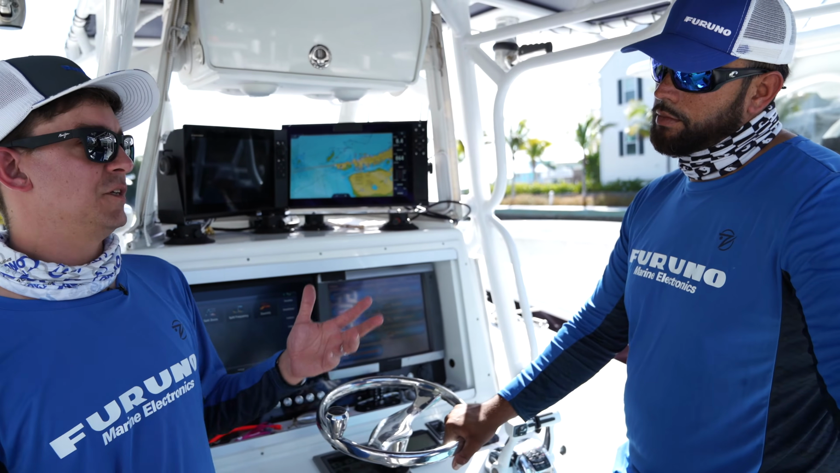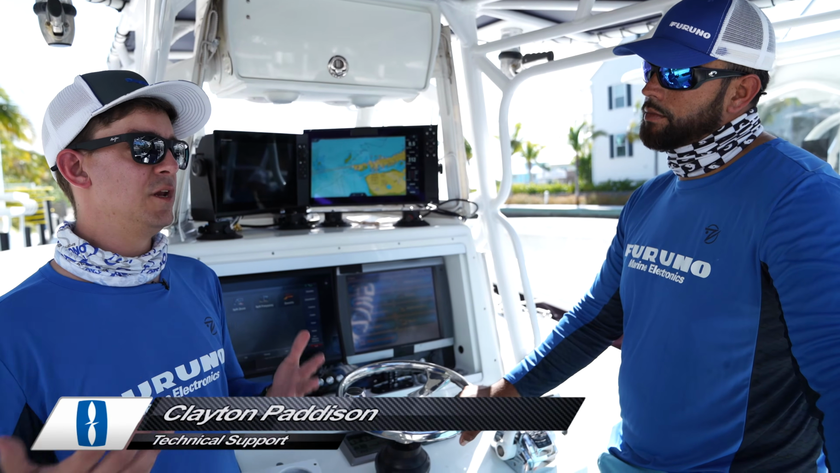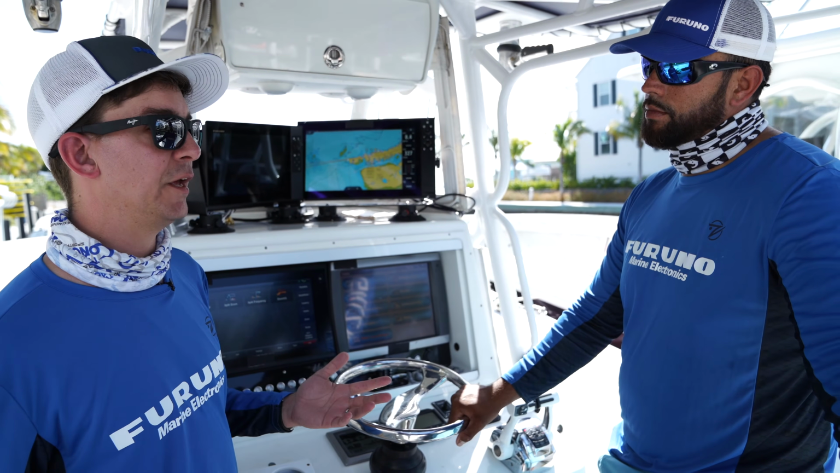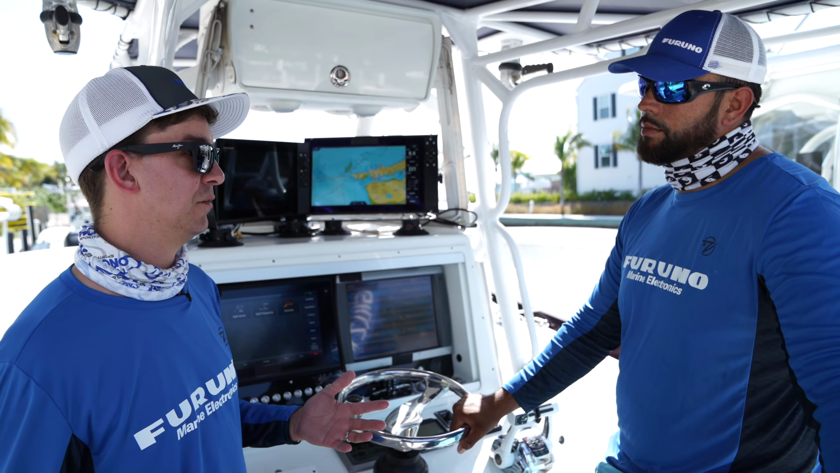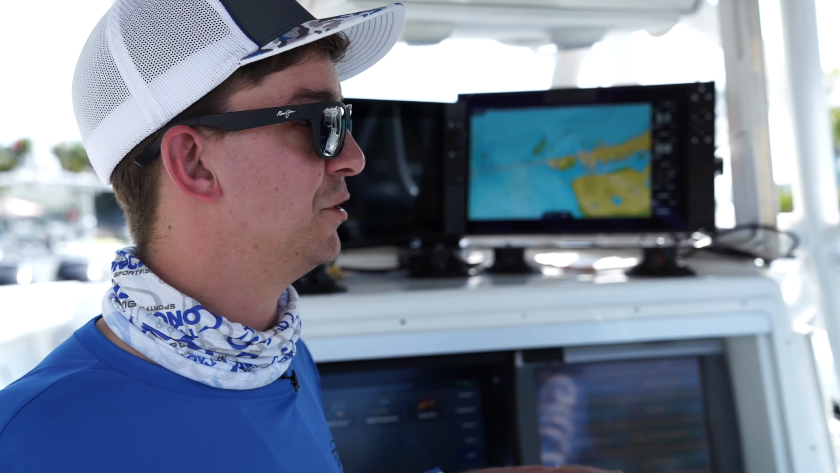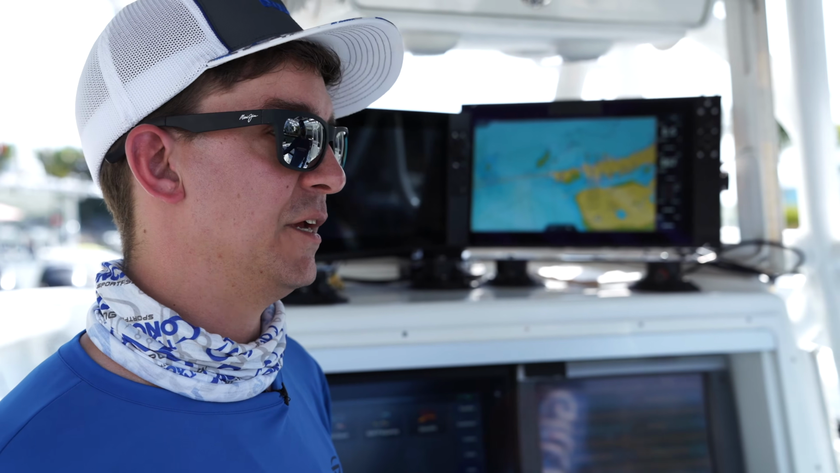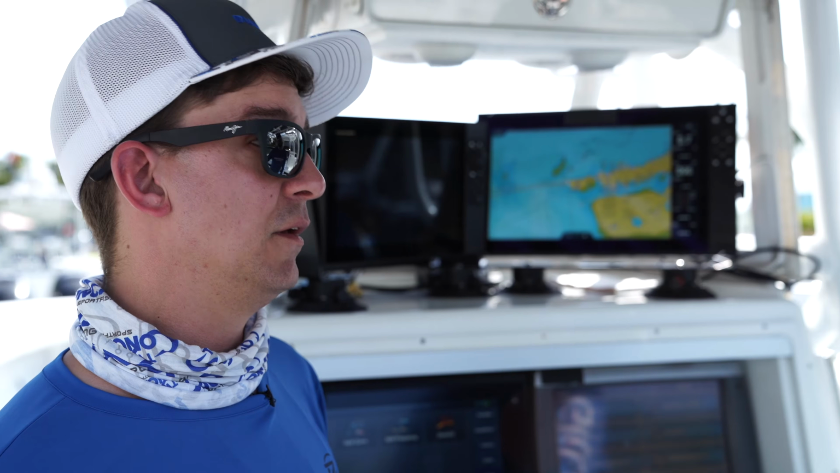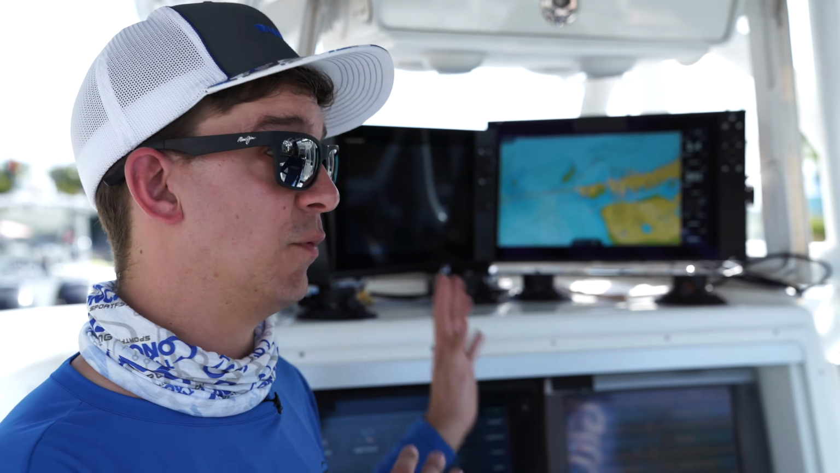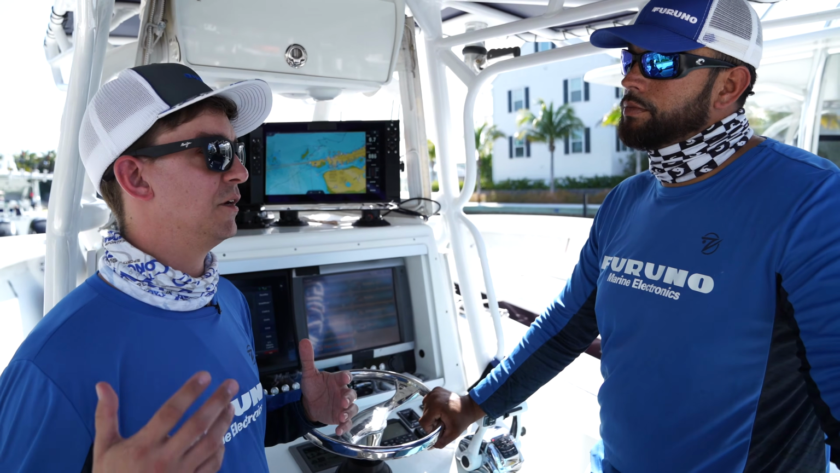All right, so the other thing we could talk about are the built-in features. We know that System B has a built-in 72-channel WAAS GPS receiver, which is kind of an industry standard, so all the units have that, which is nice. As far as the built-in fish finder, it's a dual channel 1 kilowatt CHIRP fish finder, which is built right into the unit. That's really nice. So now let's talk about charts.